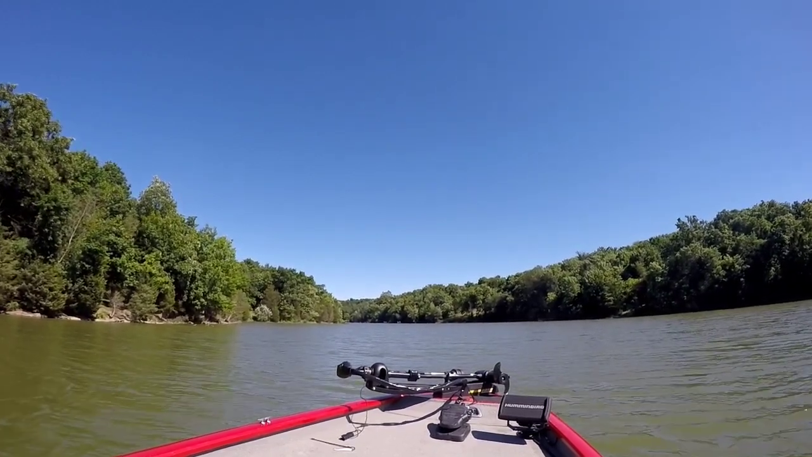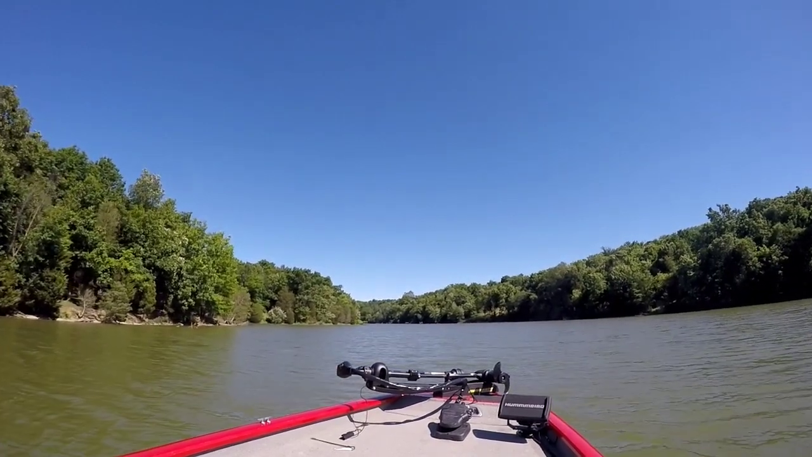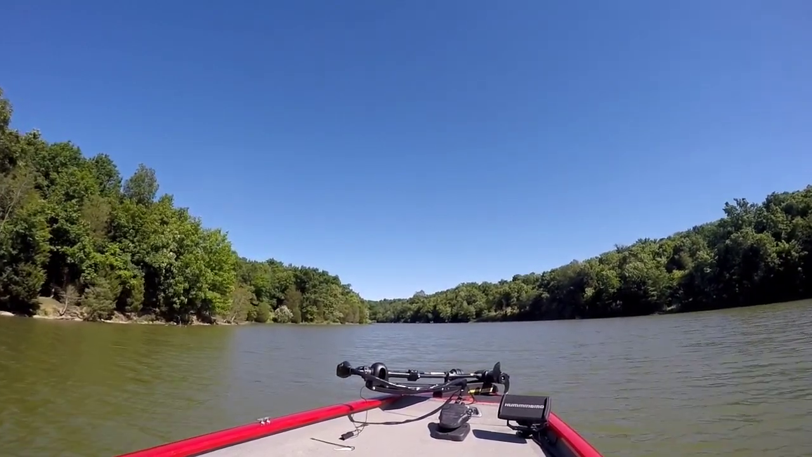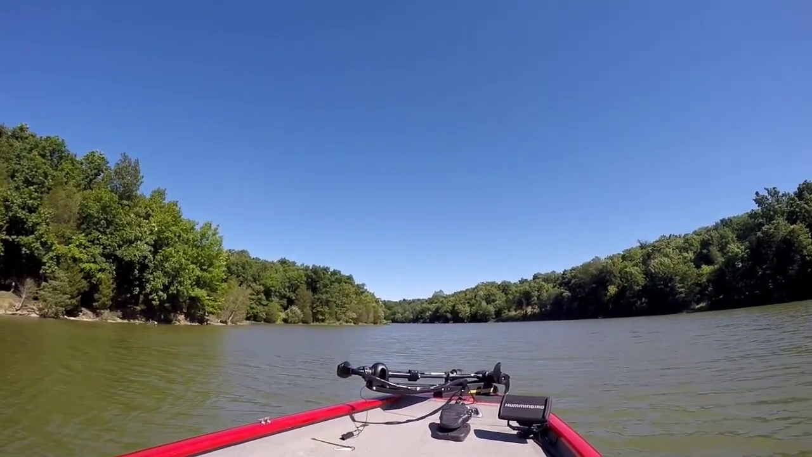I don't know if you guys can see it, but there's a boat out in front of me, about 100 or so yards. Guess what they're doing? They're flipping and pitching the grass line. Easy stuff, obvious stuff, and everyone else is doing it.